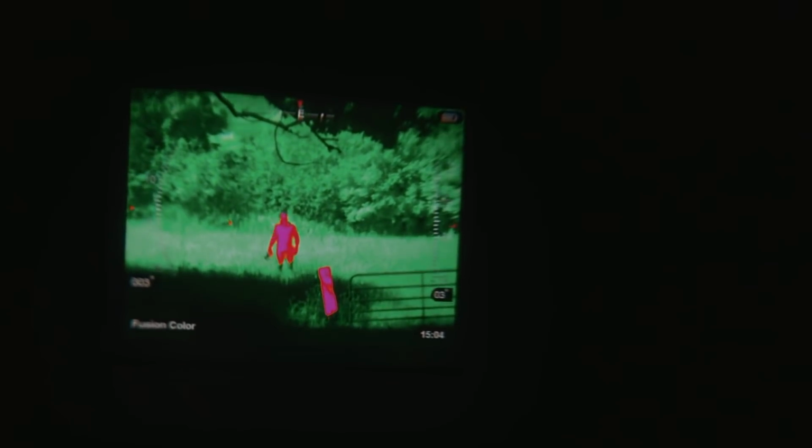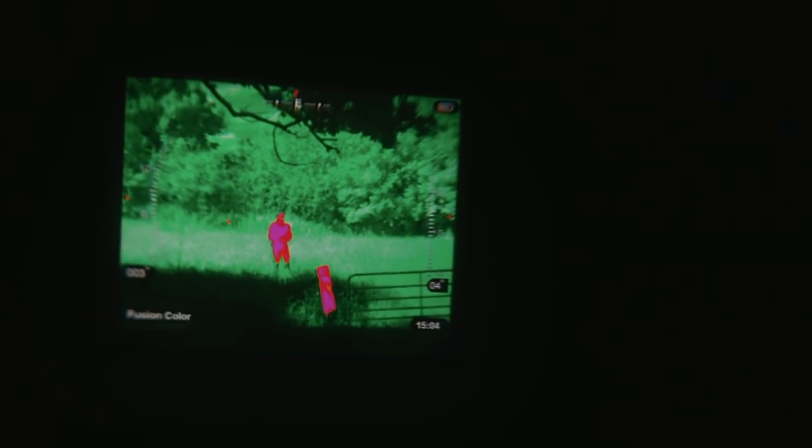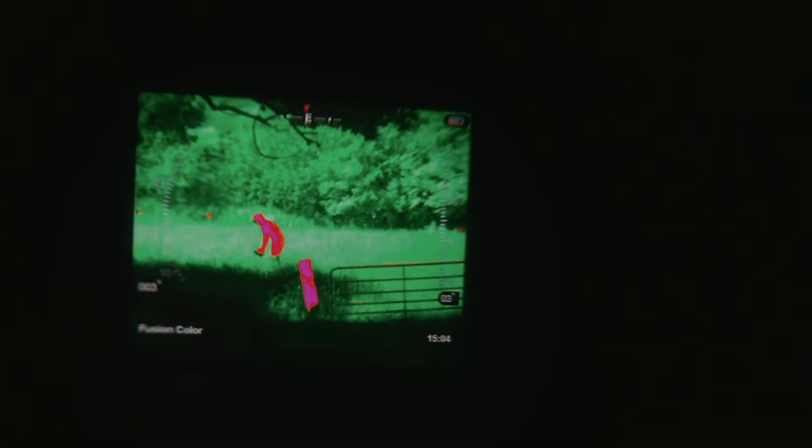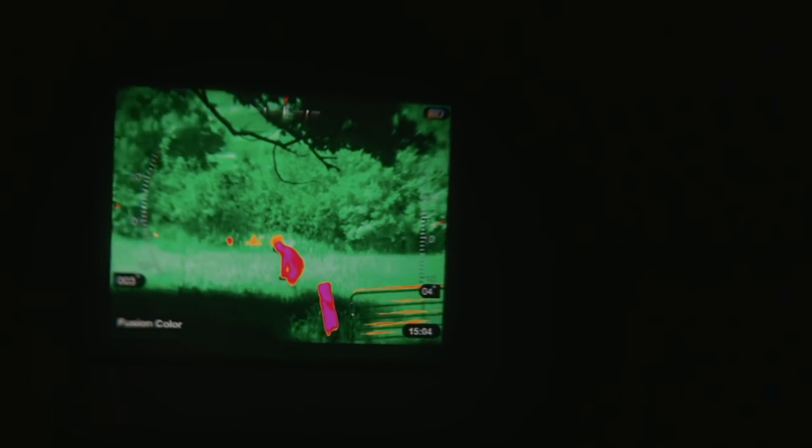One thing we noticed, at close range you can get parallax issues between the image. So if you're using this indoors or within about 30 yards, you will get an issue between the parallax of the heat image and the IR image, the night vision image. However, you can go into the menu. If you're clever enough to read through the menu, you can actually adjust this. That's quite clever too. Man, this is a strong man, look at that.